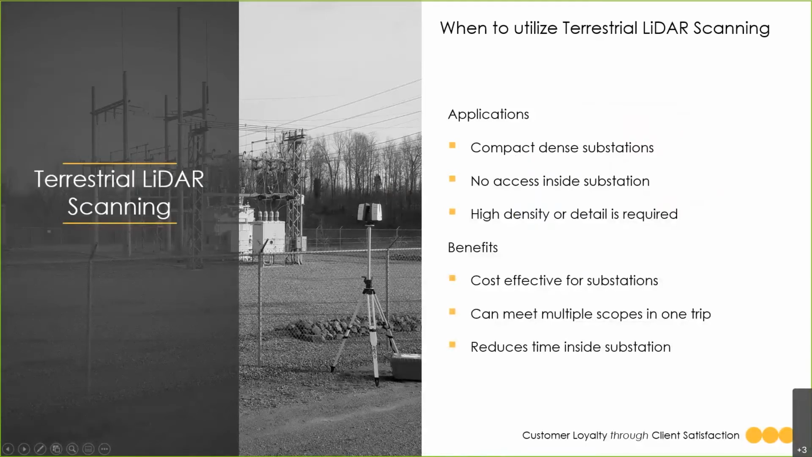So the first one is, when do you want to use a terrestrial LIDAR scanner on a project? First, you want to apply the TLS on projects or sites that are compact and dense. The instrument can be set up in various locations between equipment while maintaining the safe distances as dictated by the station.